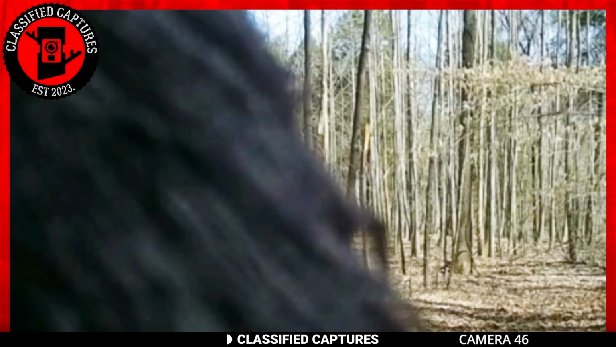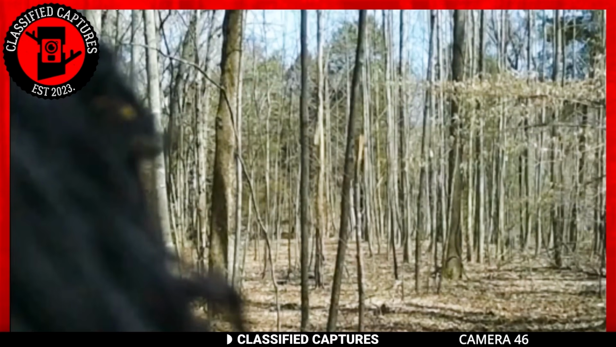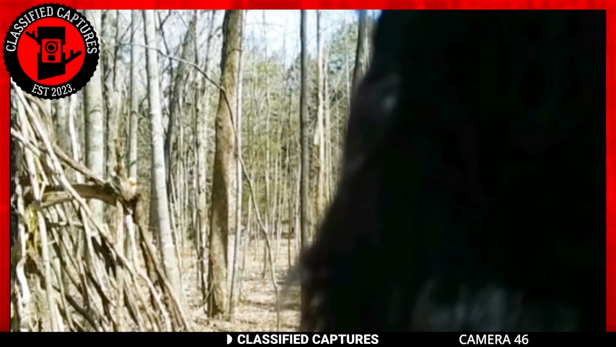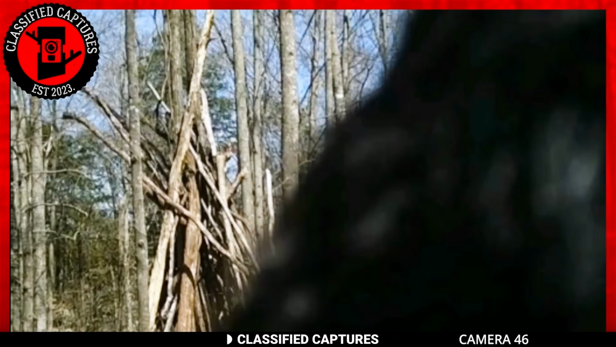A remote wooded area with dense trees and abundant grass, it's the perfect hiding spot for a creature like Bigfoot. Considering all of this, we're convinced we may be dealing with a genuine Bigfoot sighting. But hey, we want to know what you think. Do you believe it's the real deal or an elaborate hoax? Share your thoughts with us in the comments section.